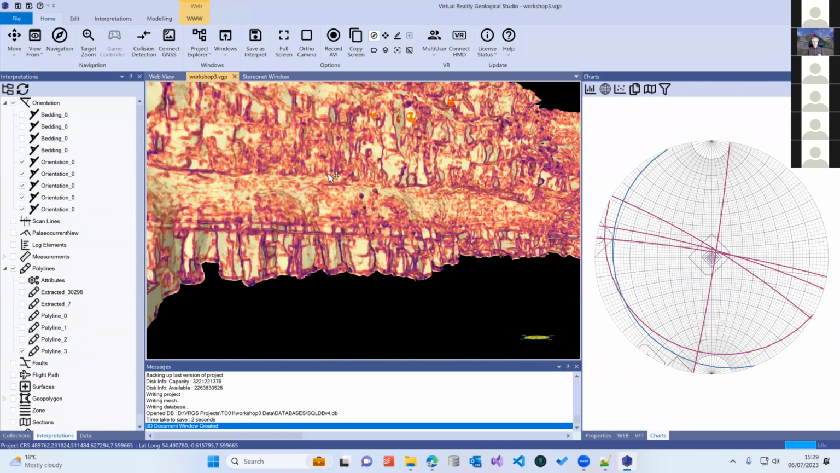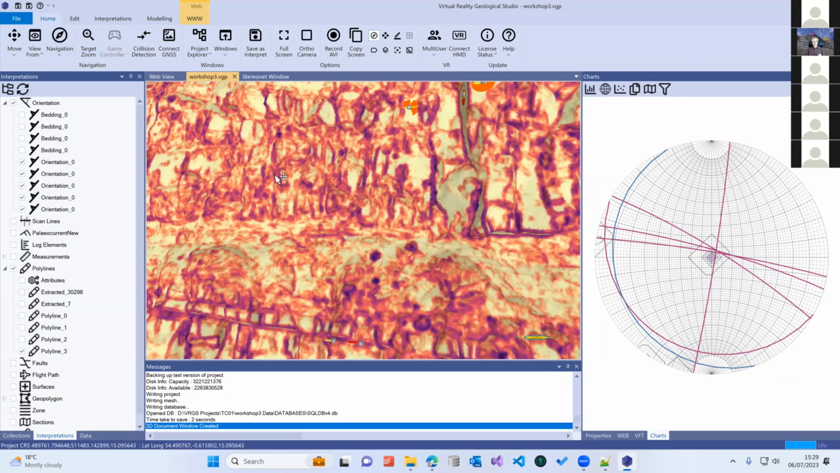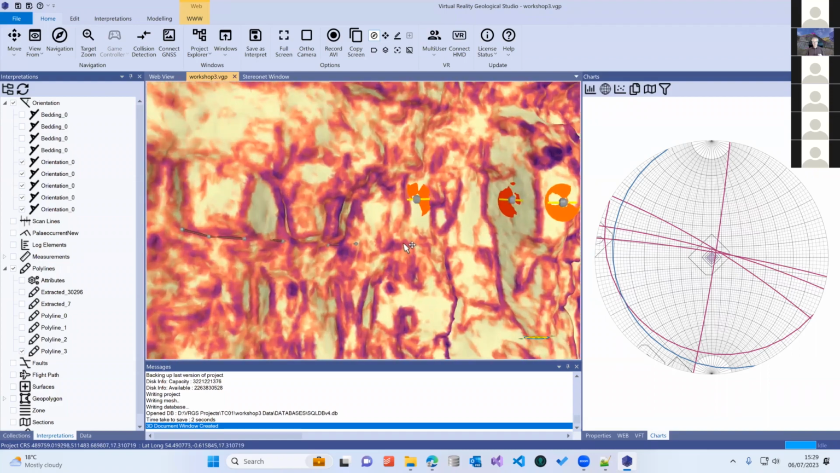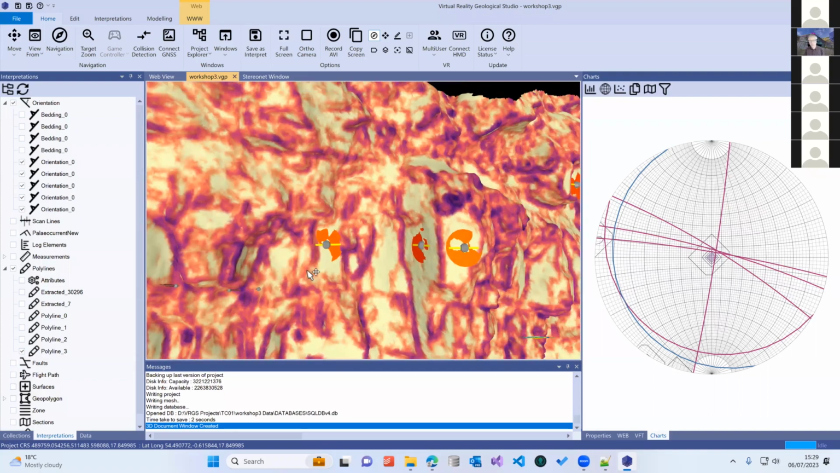Right, another thing that you might want to do when you're working with structural data like this is generate a scan line. A scan line is something that you do when you're doing fracture analysis, and you make measurements of fractures that you can see on an outcrop.